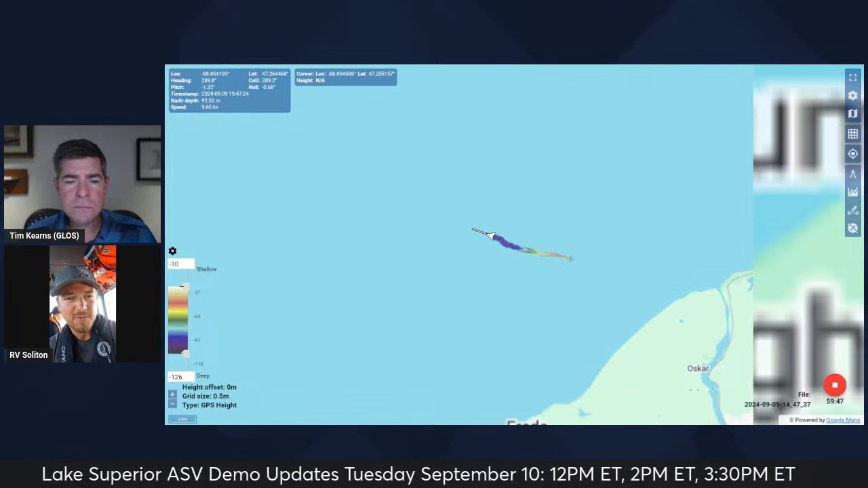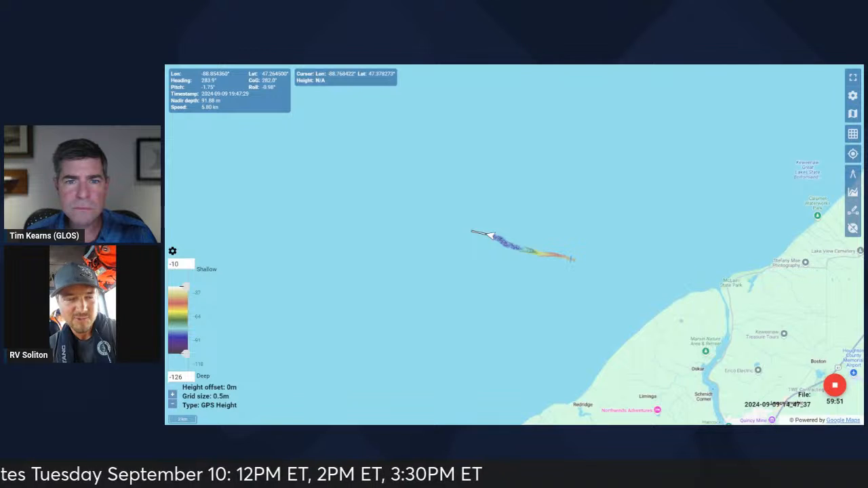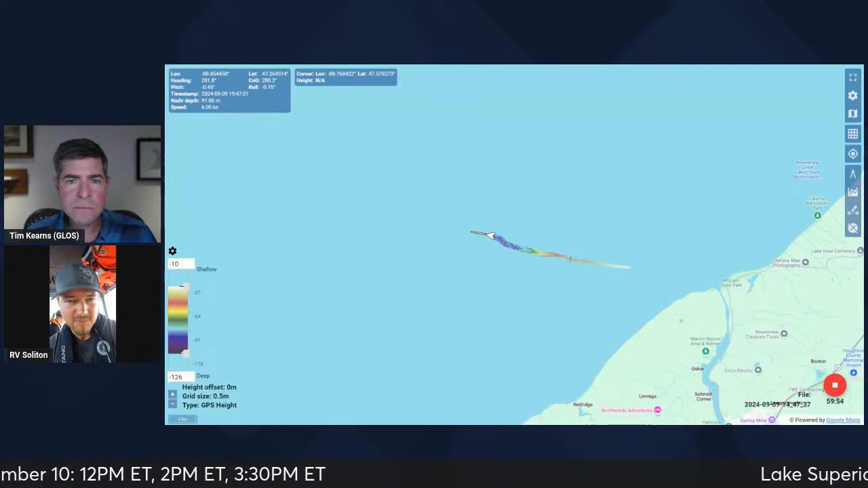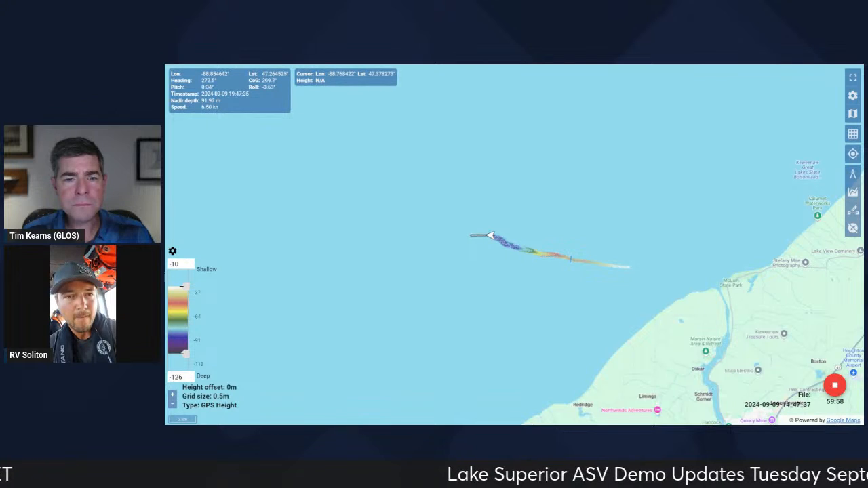So through some of our forensics here, we're speculating that the source of the debris, aka the crash site, is further west, which is where we're heading now.